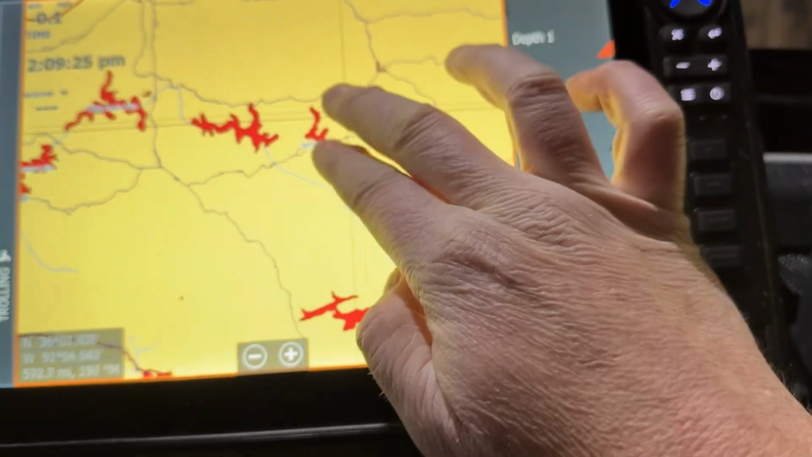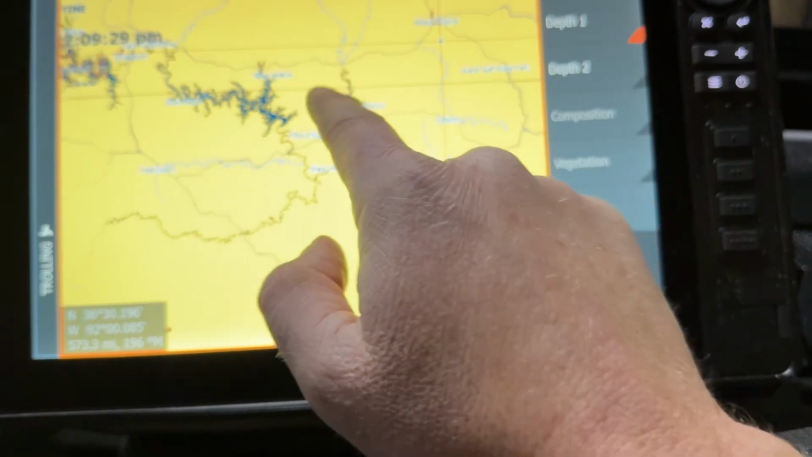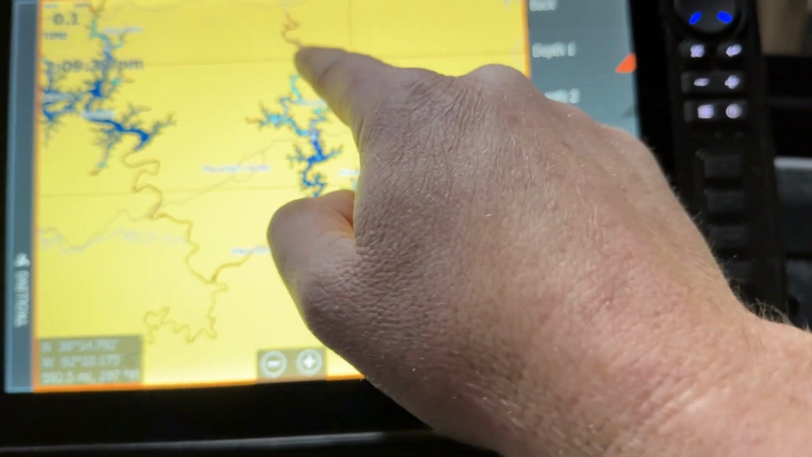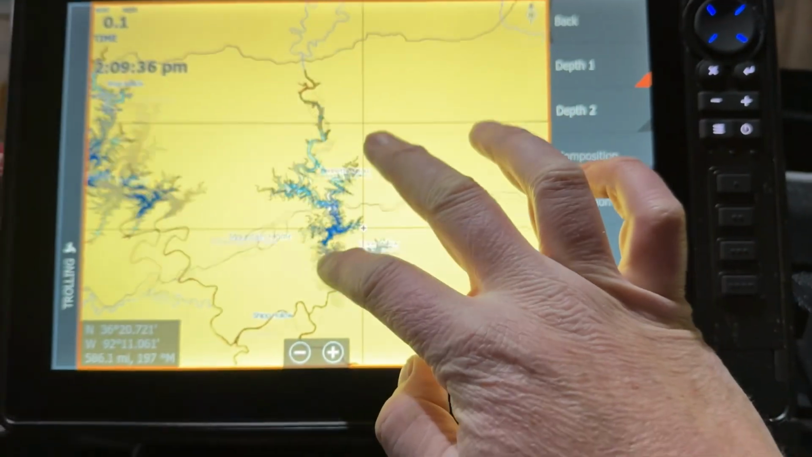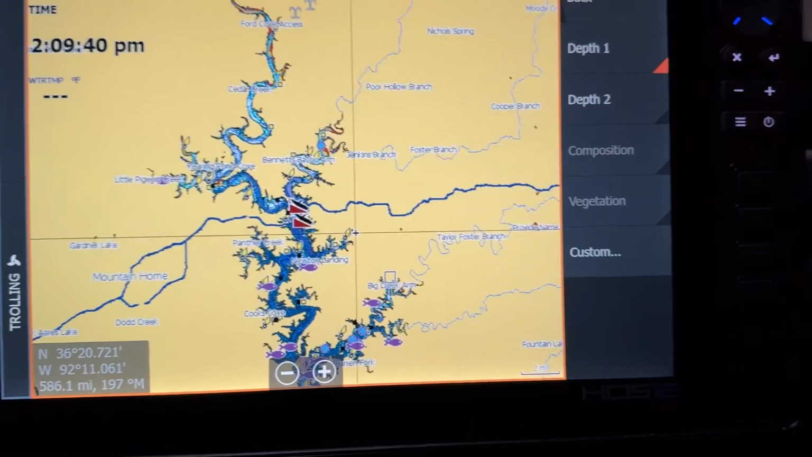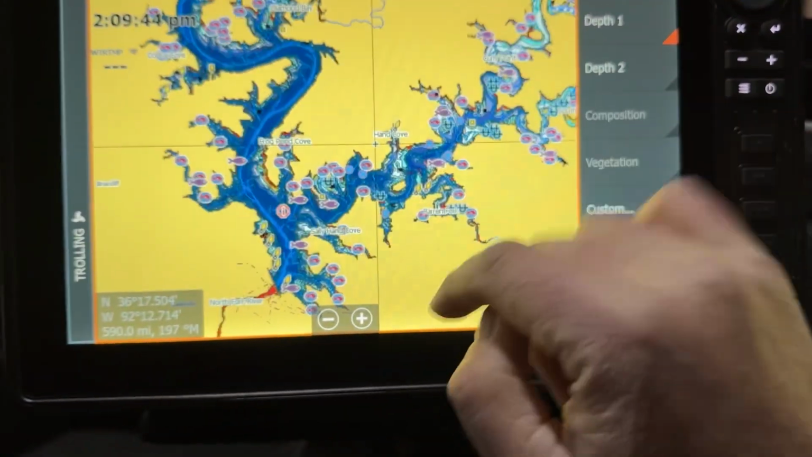I feel like I kind of know what to expect. You can see it's right here, northern part of Arkansas. It actually looks like it goes up into Missouri too, which I did not know. So if you want to come up here, you probably need a license for that. But this is going to be a typical Ozark Highland impoundment. The lower end is going to be your deepest area.